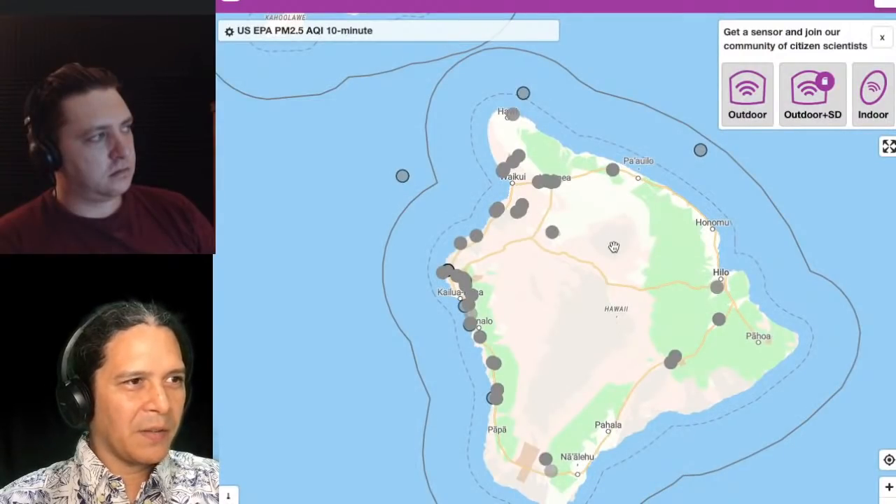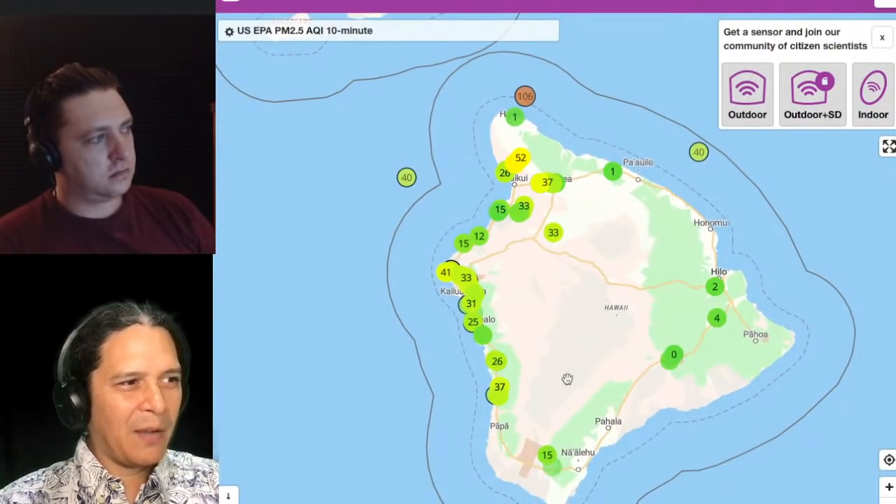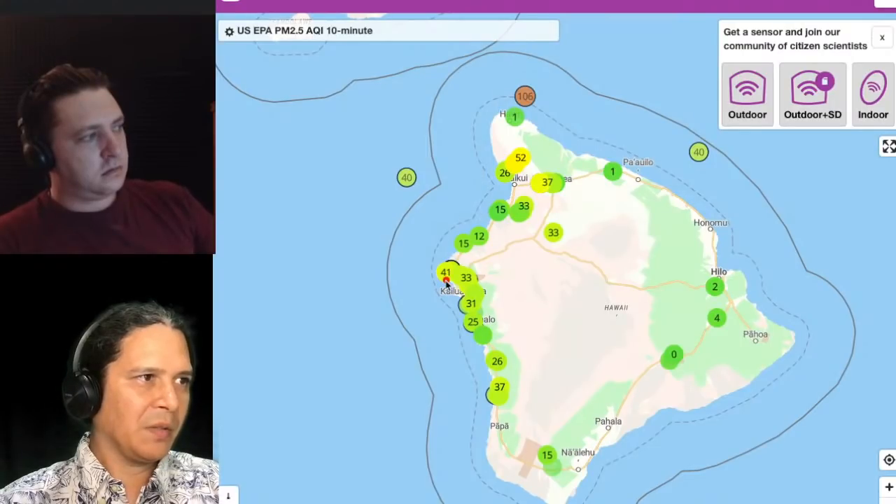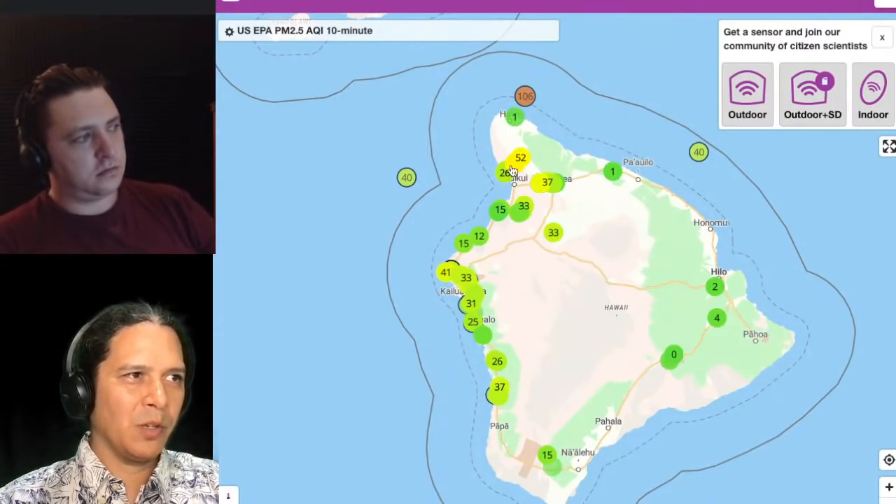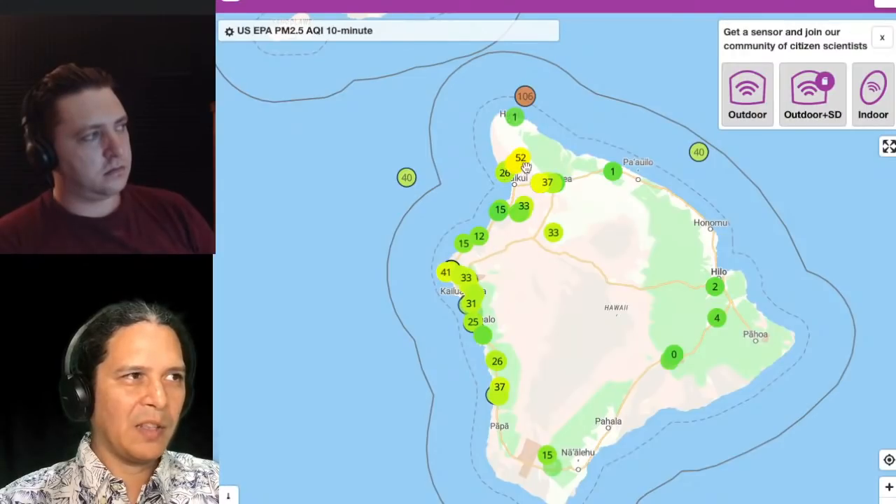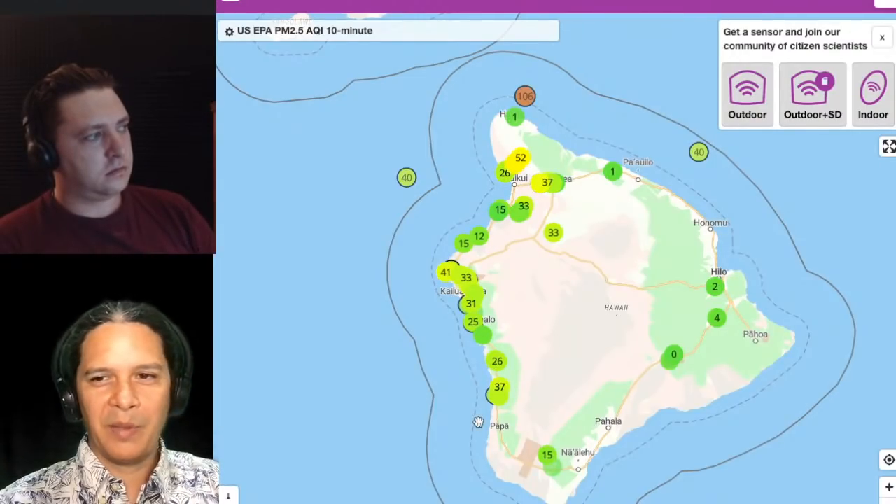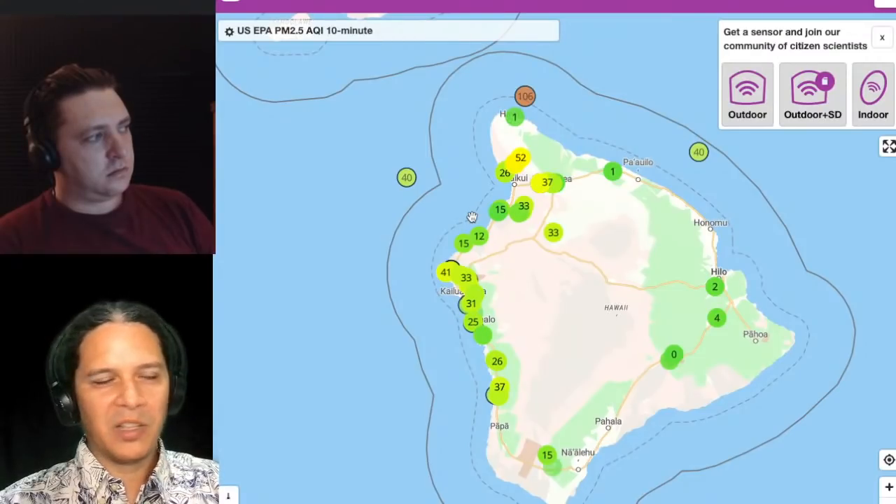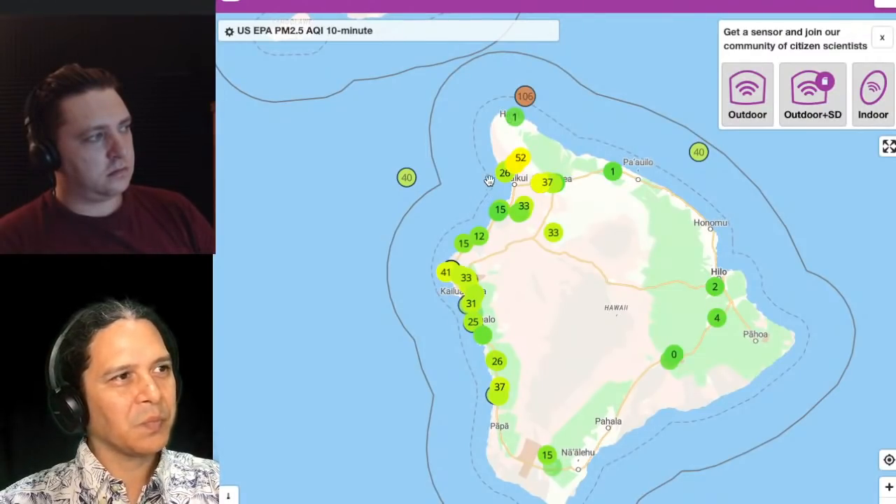PurpleAir is supporting those data. Right now it's mostly on the Kona side, but we probably will see this on the Hilo side tomorrow as well. But you can see there's persistently high values no matter when you look. There's lingering VOG all across there, right? So unfortunately, that one day little hiccup and decrease in the emissions didn't really carry over. There's still, at last report, 2,600 tons per day coming out of the volcano of SO2.